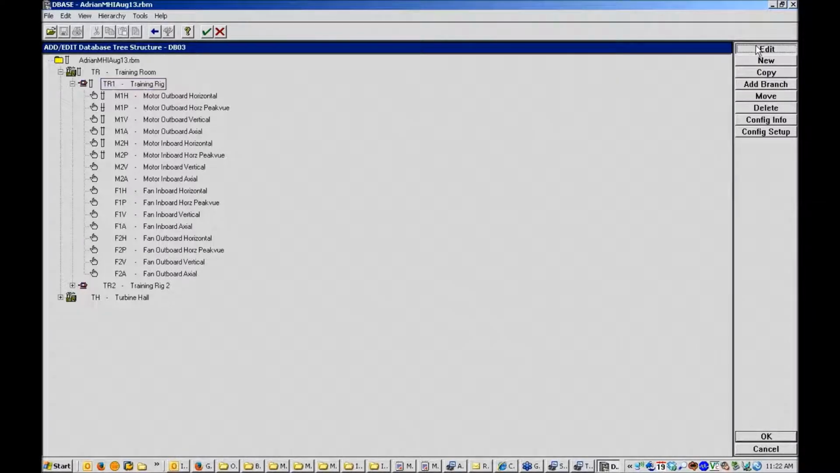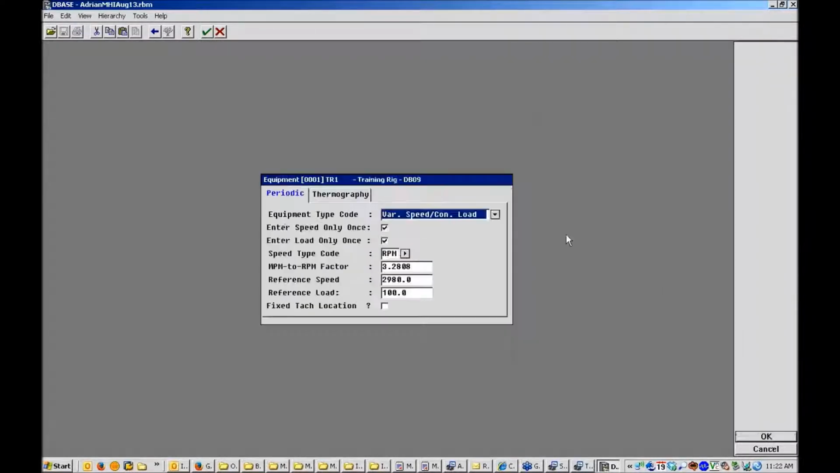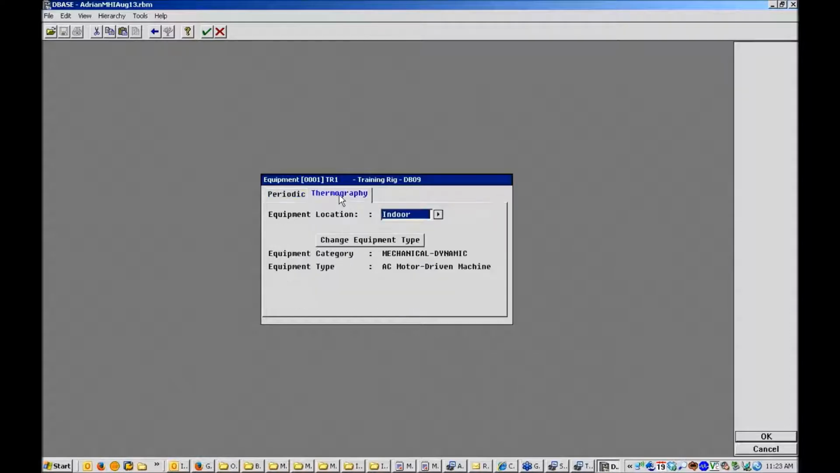So the first thing I'll do is select the machine, come over to Edit, and I can see I've got a list of technologies here. So periodic or vibration is already selected, and the third on the list there is thermography. So I'll select that and hit OK. That's now enabled the thermography technology, and in addition to a tab related to the vibration technology, I've got a new thermography tab.